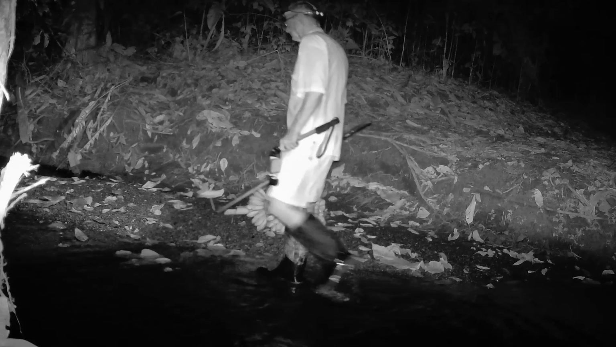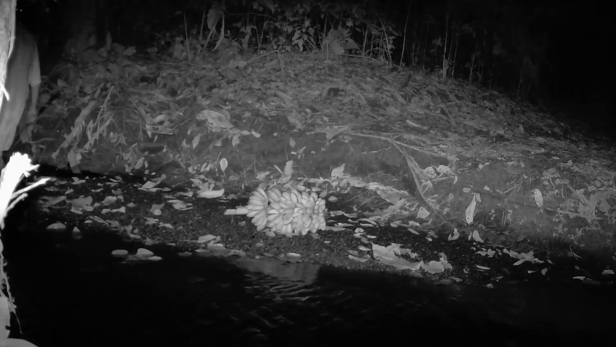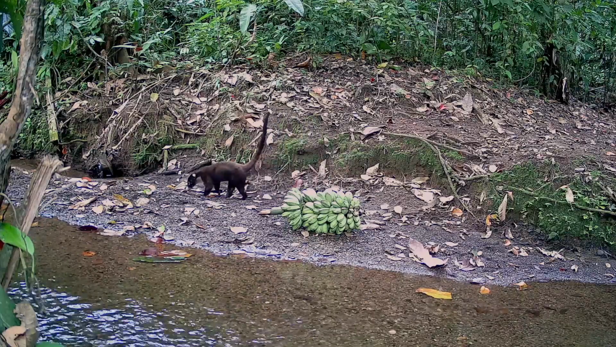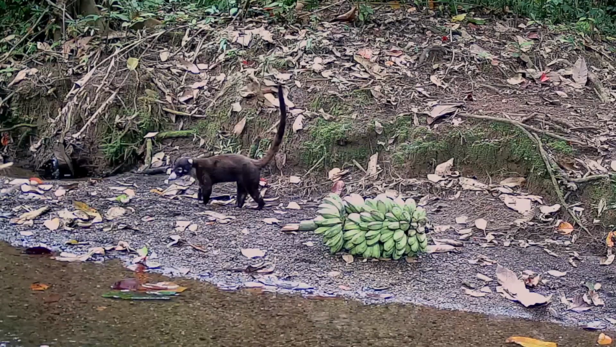The first night was very quiet. This guy was our only visitor. The coati checked again in the morning, but they were still green.